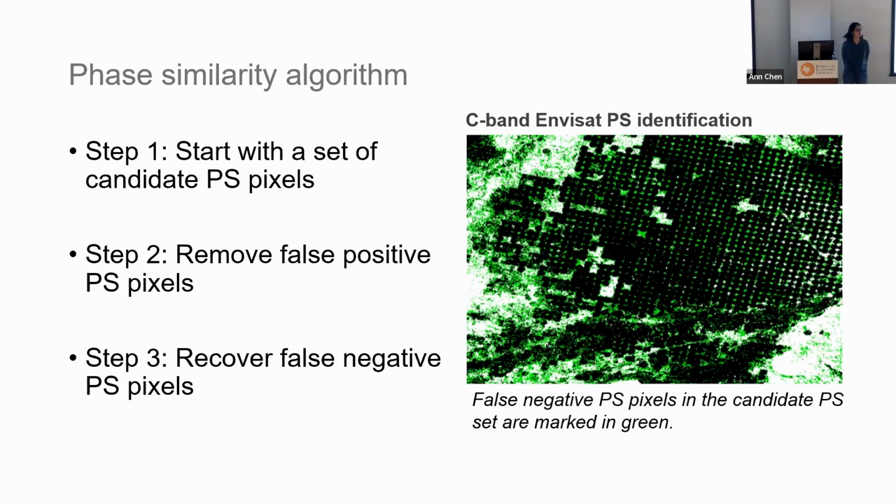And the third step is, at every non-PS pixel, we look around for its PS neighbors and compare the similarity between them. And if they are actually similar, we add it back, as it was previously marked as a false negative detection. Those are the green ones. And because this algorithm starts with the existing approach, removes the false positives and adds back the false negatives, it is guaranteed to do at least better than whatever you start with.